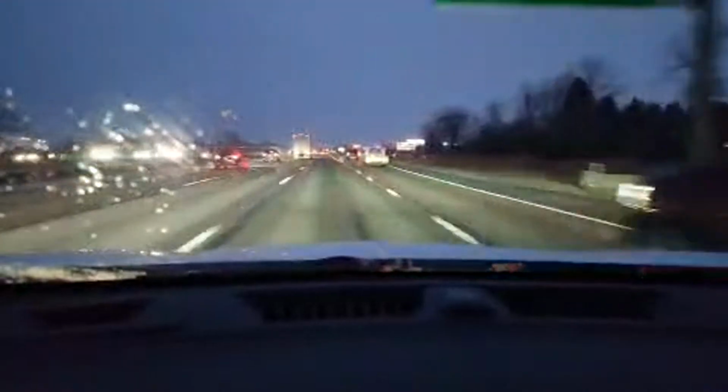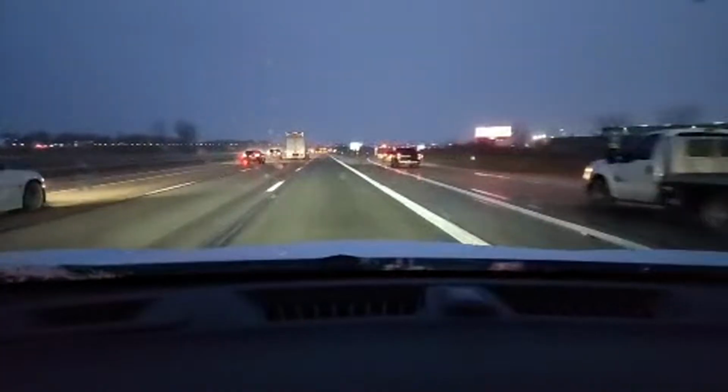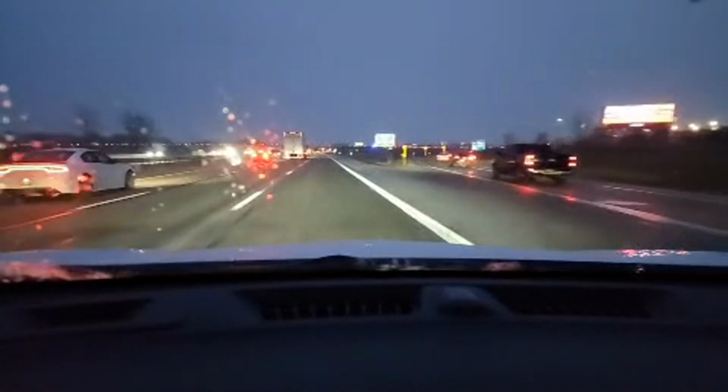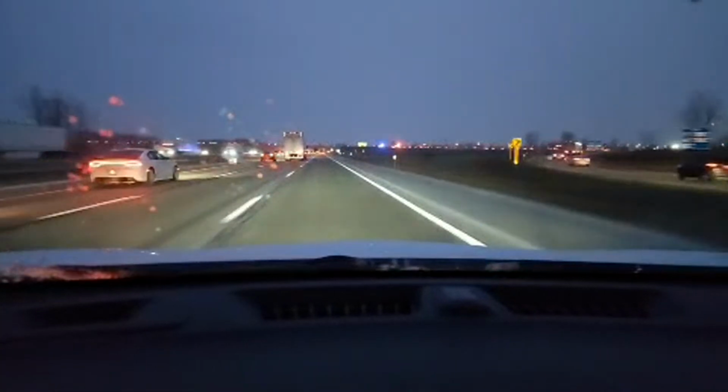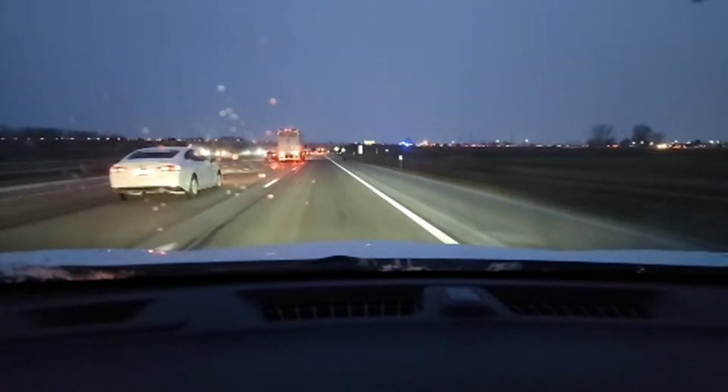If you're learning how to drive, oh, there's an accident up there. I see all the sirens. You can see it. And we just want to settle down. Yep, you can see the accident right up there on the bridge.